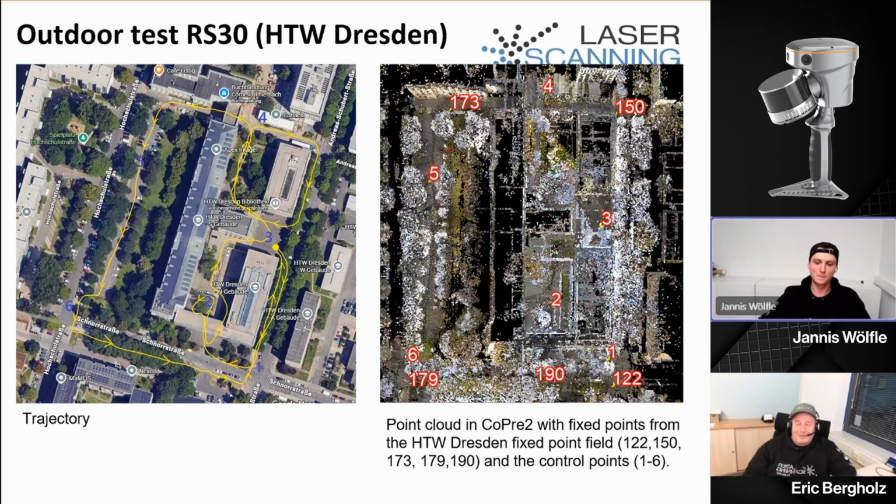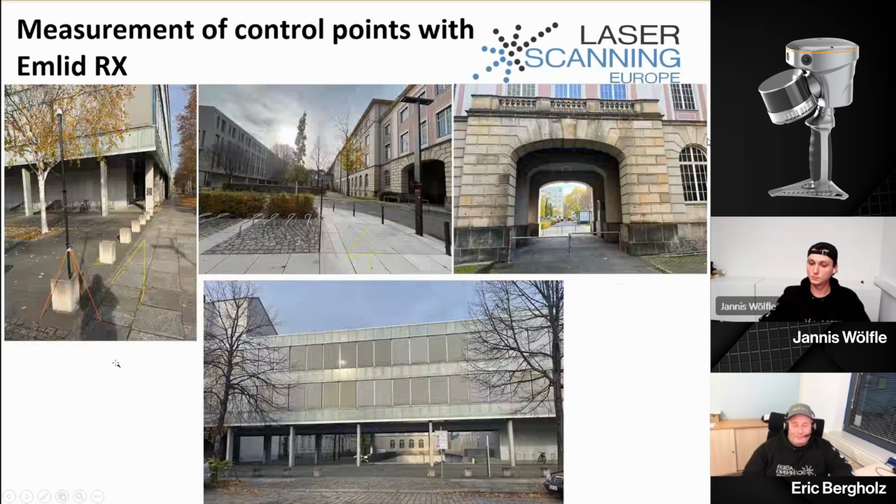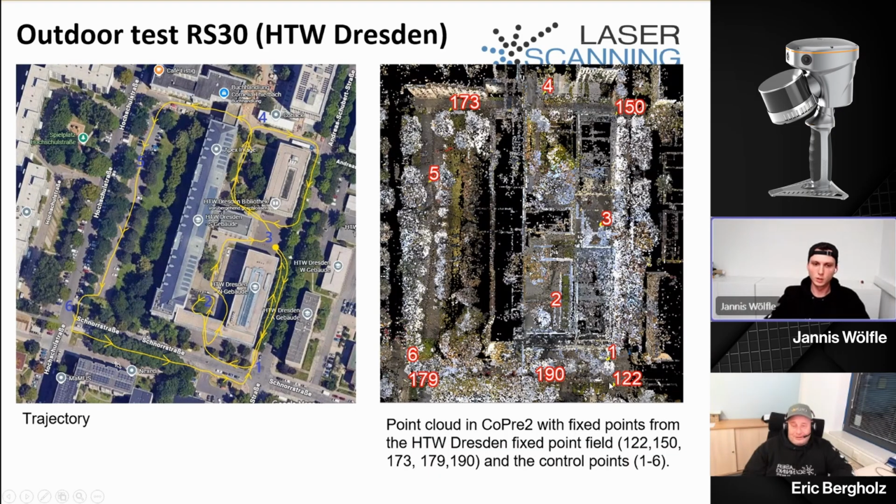We didn't measure this ourselves. These grid points with the 100 numbers are the university grid, measured with a total station and adjustment, so it's part of their network. I think the accuracy should be a couple of millimeters. Yeah, really high accuracy.